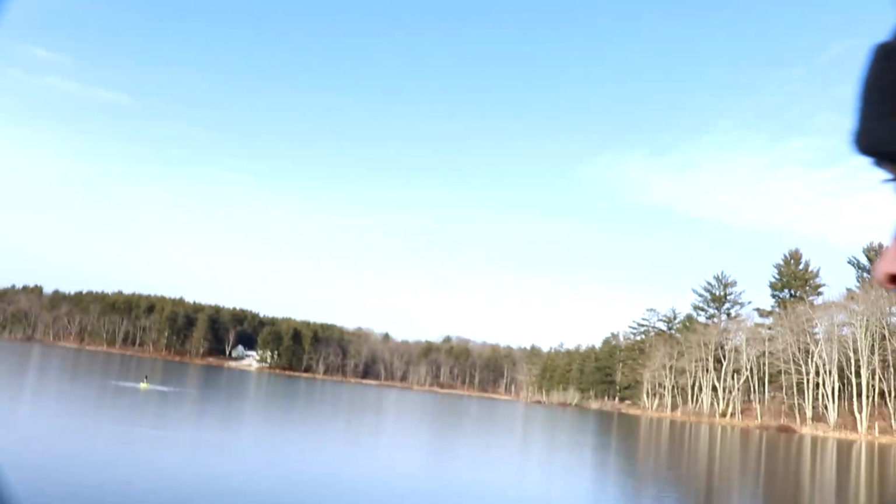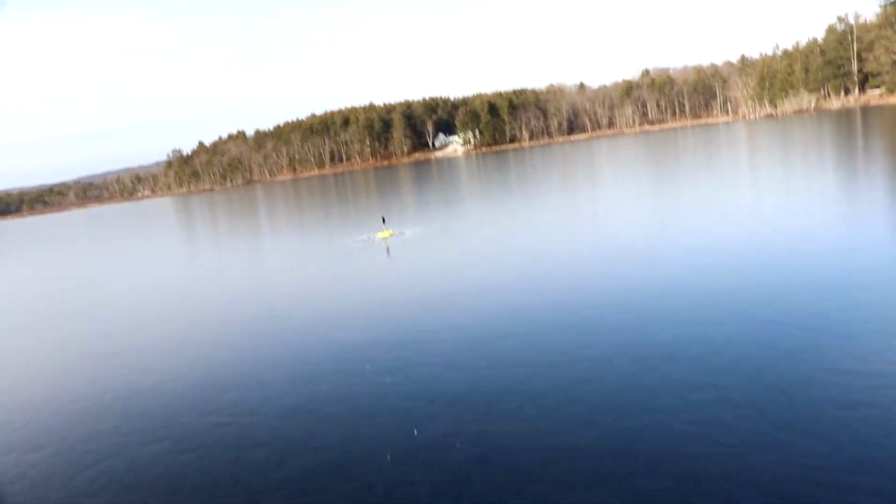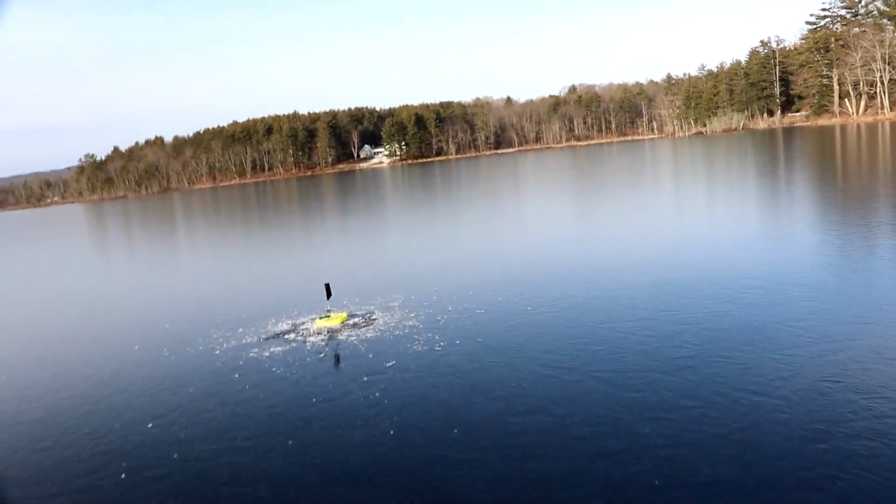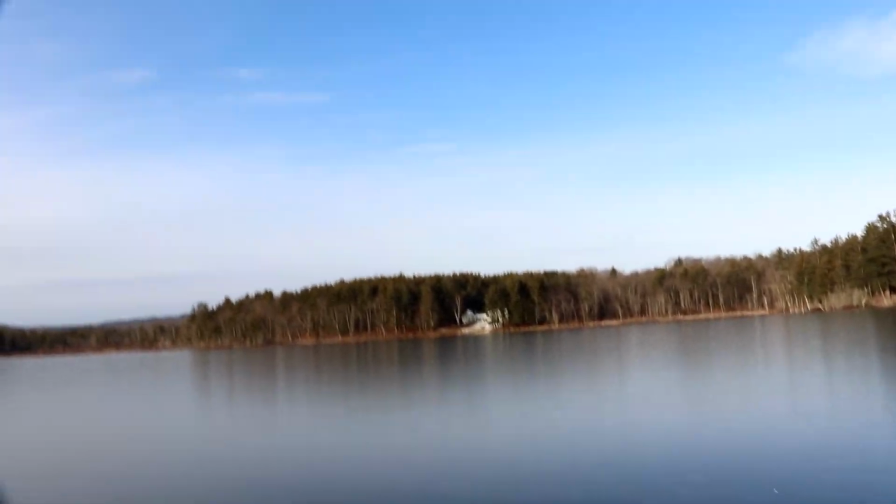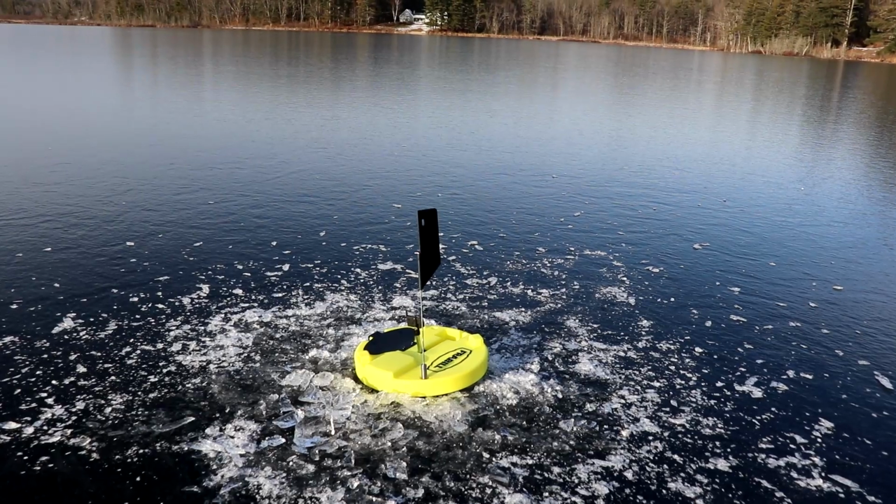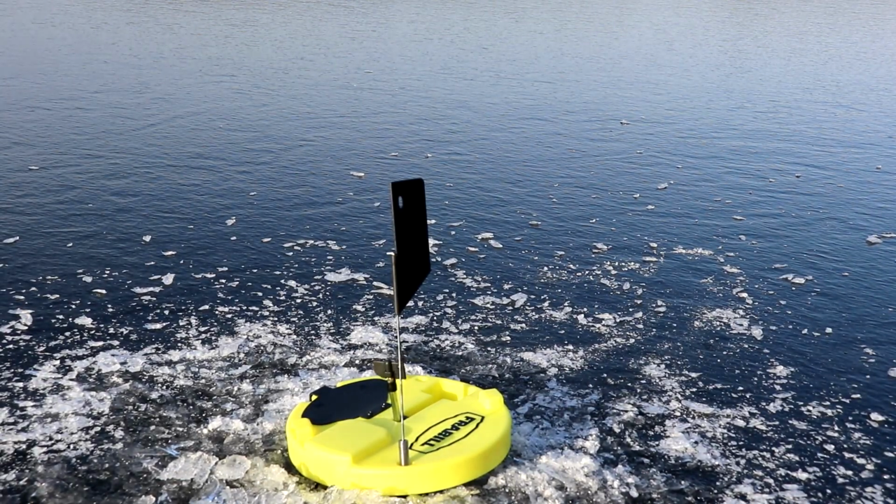Oh, flag. Yeah, just like I'm talking about, I guarantee that it's a false flag again. Probably just some small yellow perch. Oh no, it's still on.